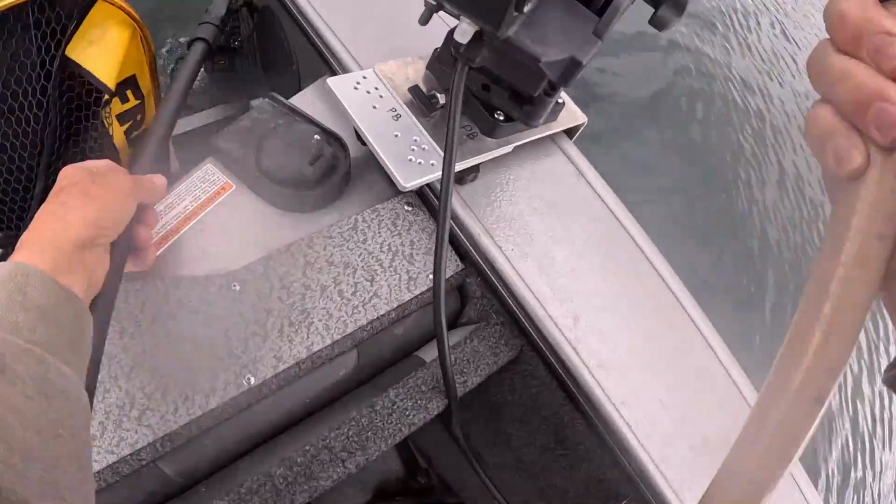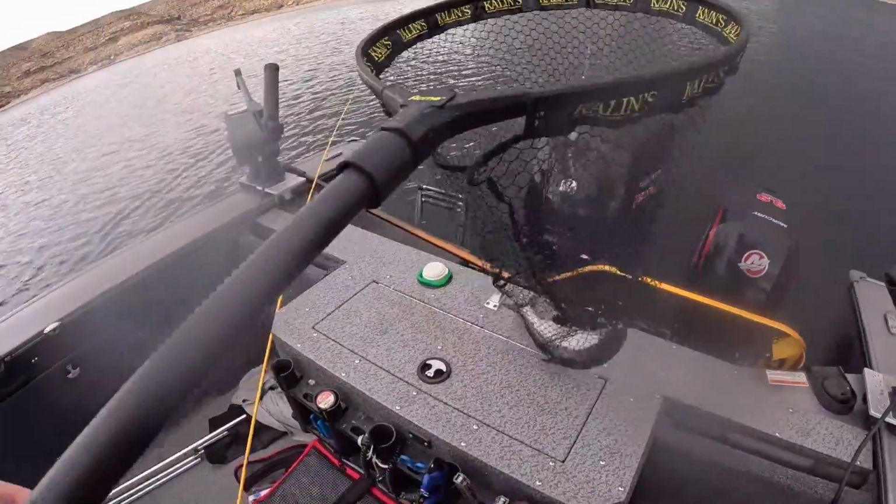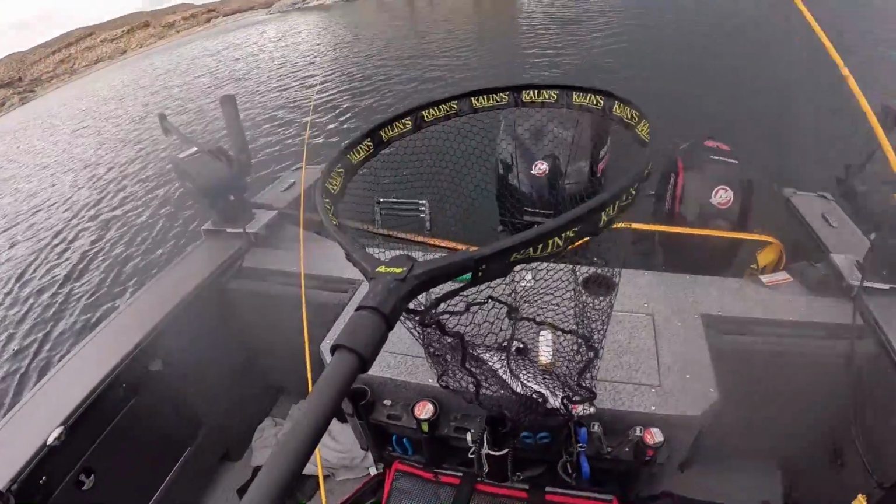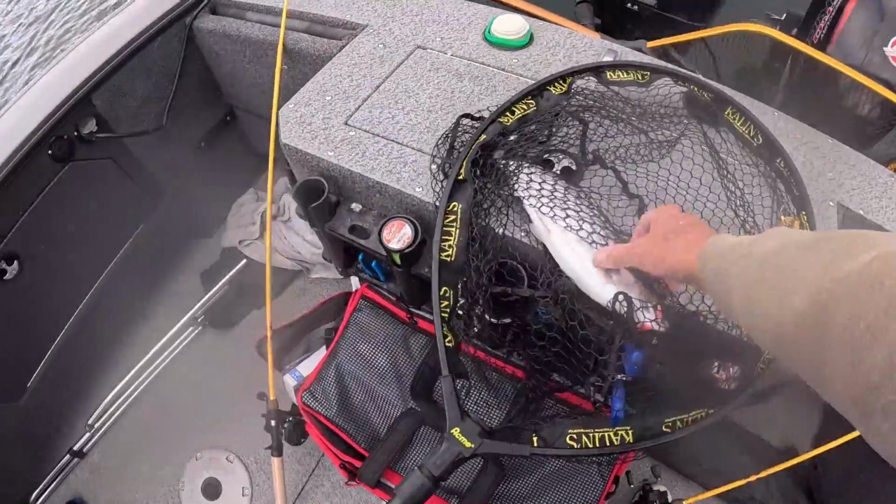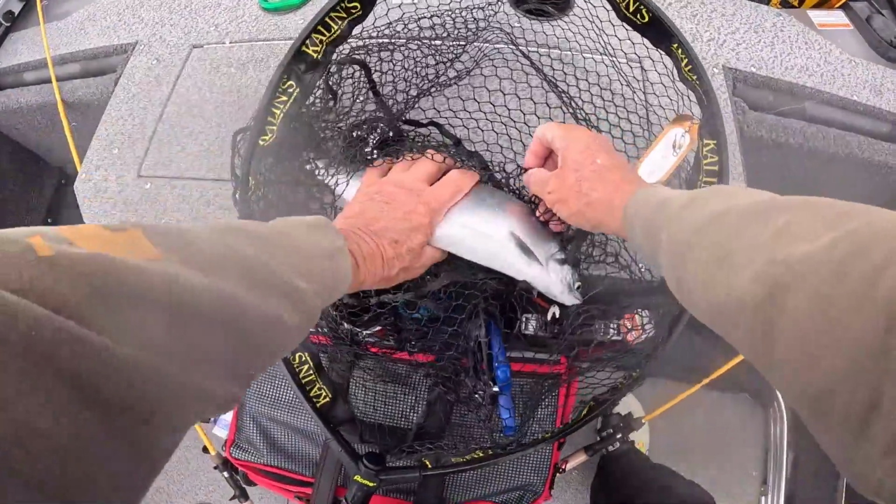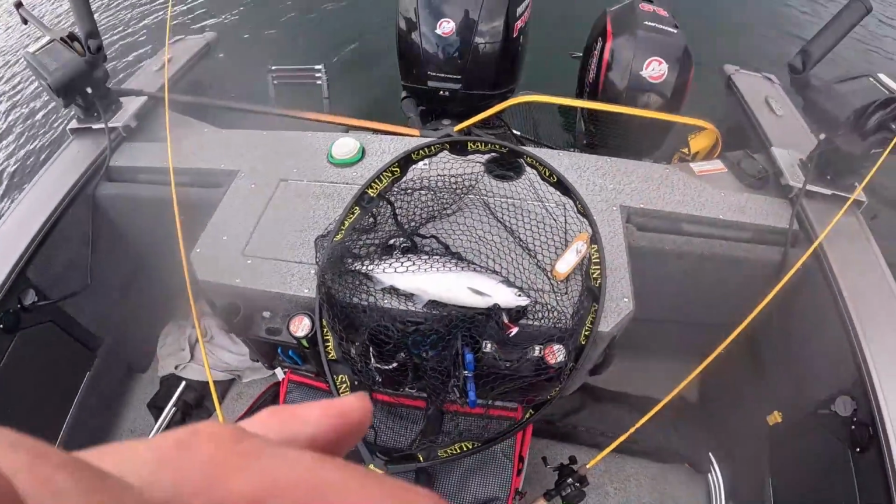There we go. There's number 3. So that all worked out. Got a little bit of a surprise here because of the reprieve of the storm. So now I'm headed in, and as soon as I can get this baby put away, what a beautiful fish that is. Just a real nice fish.